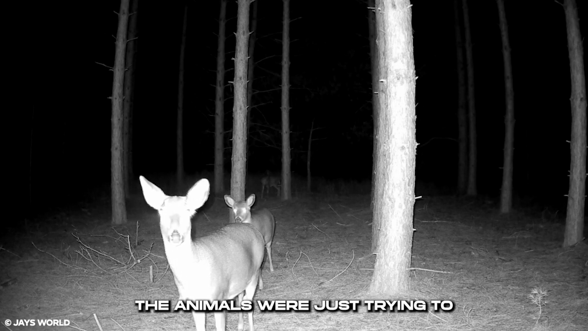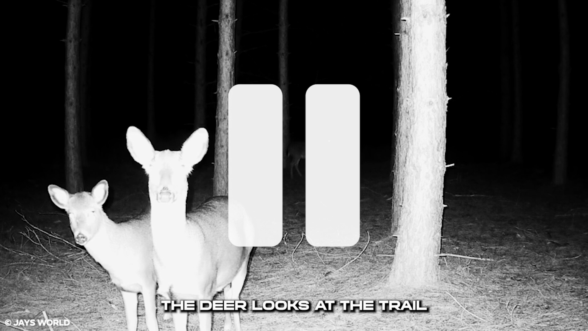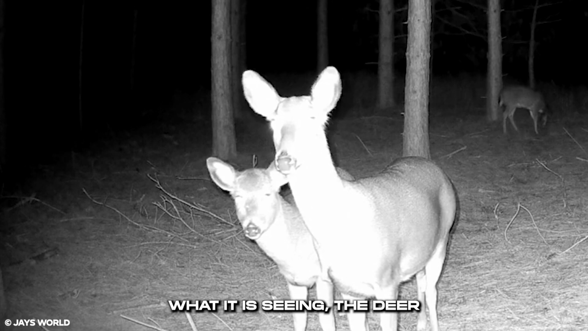The animals were just trying to live, but that wouldn't be enough. The deer looks at the trail cam, the light shining directly into its eyes. The deer is enraptured by what it is seeing.